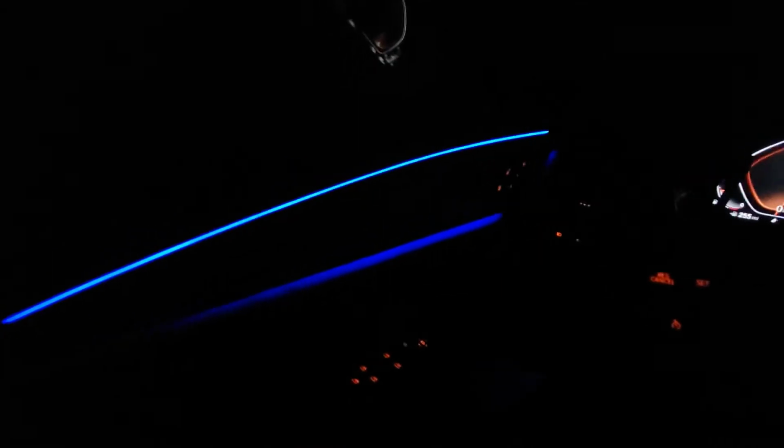Okay, once again here in my 2021 BMW X3. Thought I'd do a quick video on what it's like to drive at night. Nothing too special here, at least in what I'm doing. I'm just kind of driving around in my garage. But I like keeping the blue theme throughout. Looks really nice with the orange buttons and everything else.